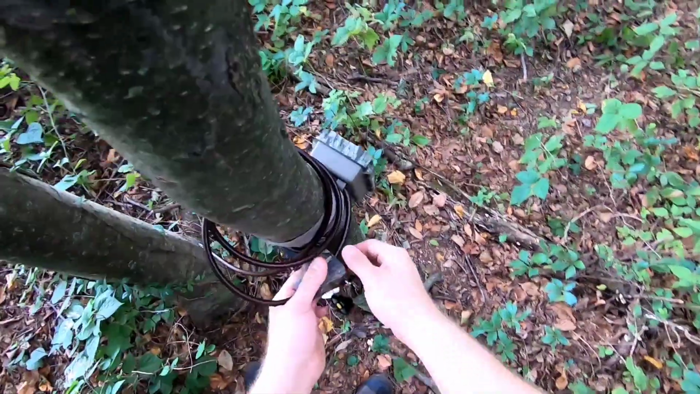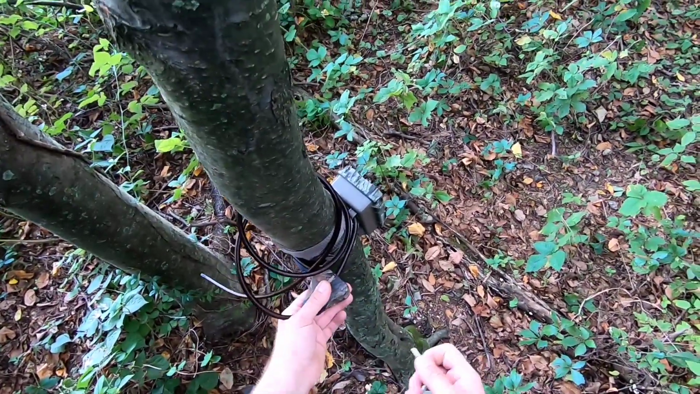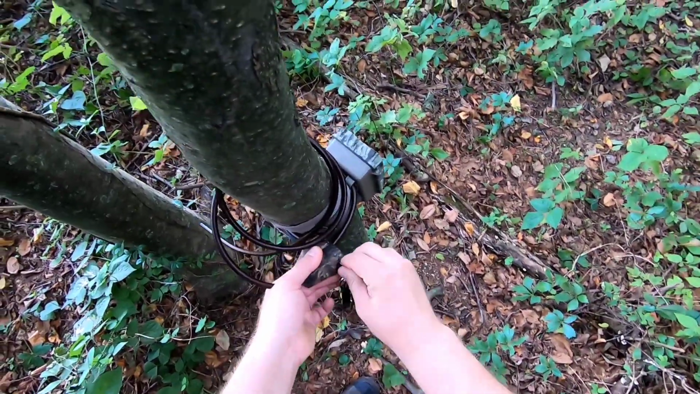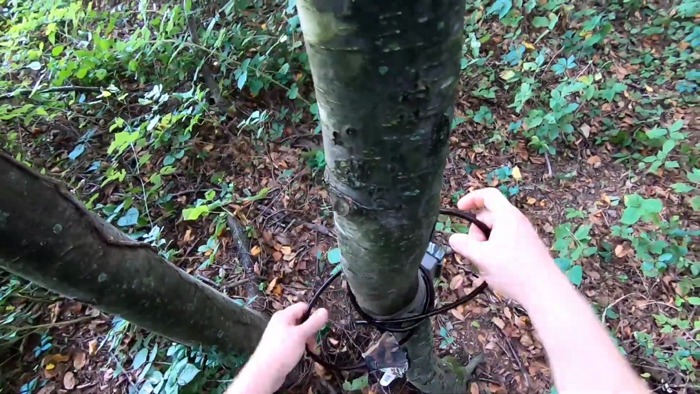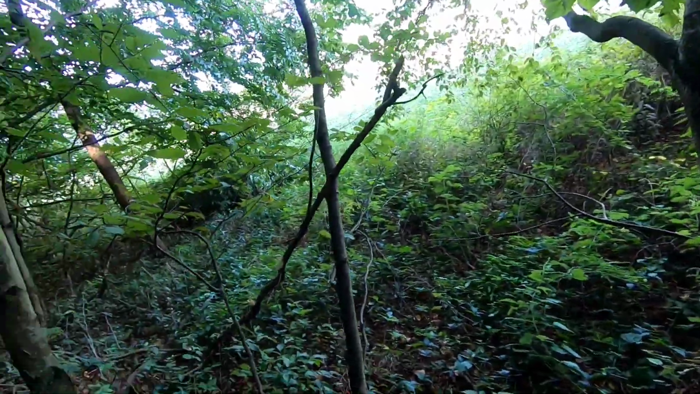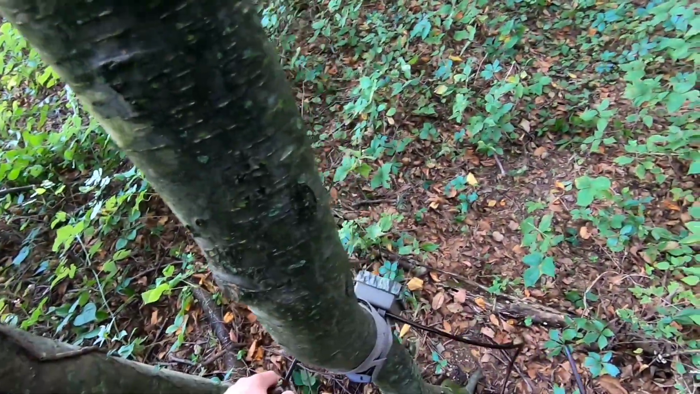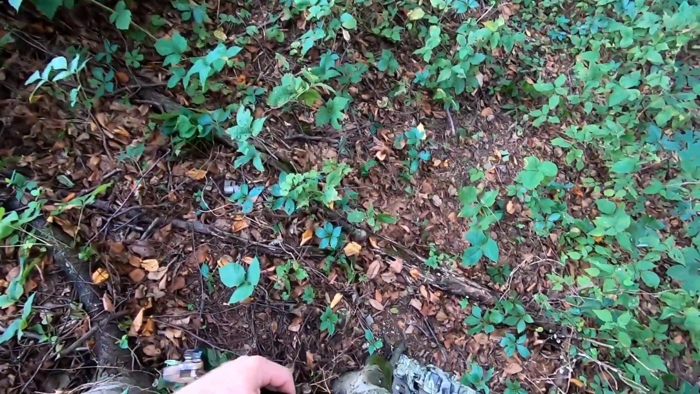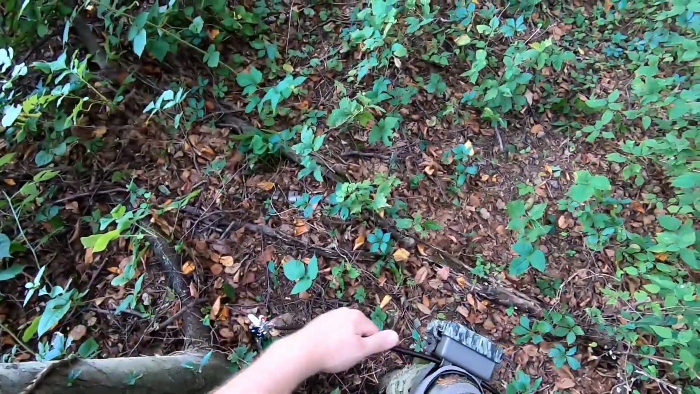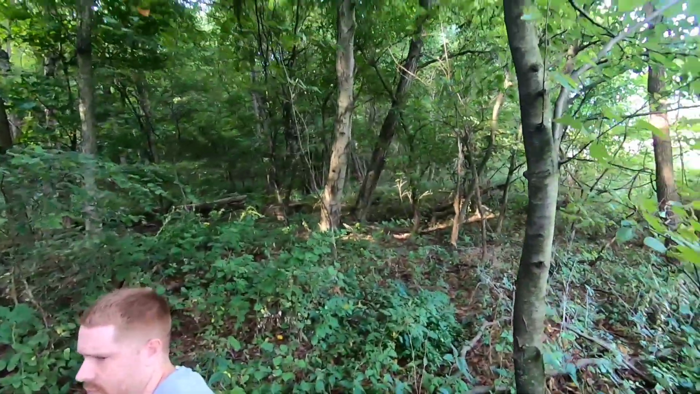We didn't get nothing really on this SD card. We got a spike buck in there and some does. That was about it. So we're gonna pull and move this camera. We'll move this down to the other track where we were actually getting some nice mature 3-year-old buck, and there's 2 of them in there that are target bucks. So we're gonna take these down and move this one. We got another camera about 120, 130 yards that way.